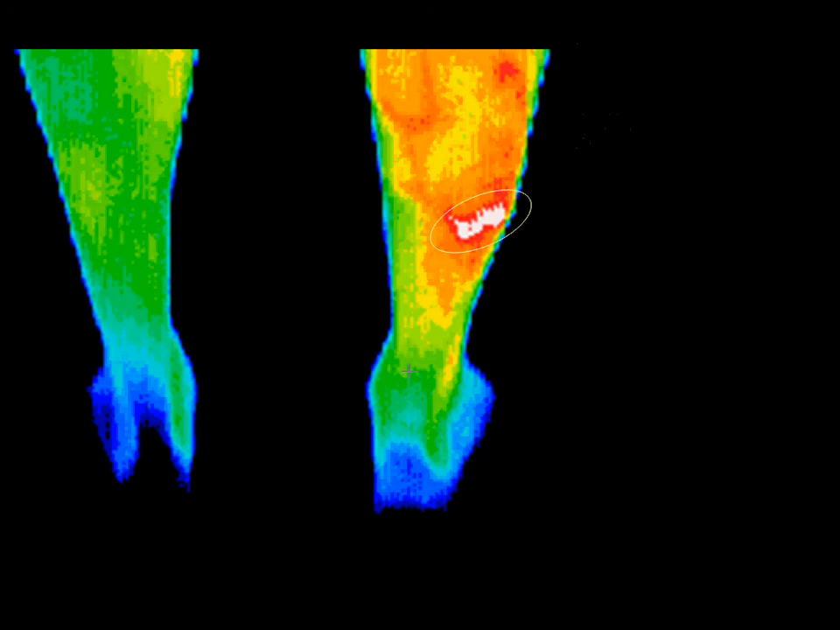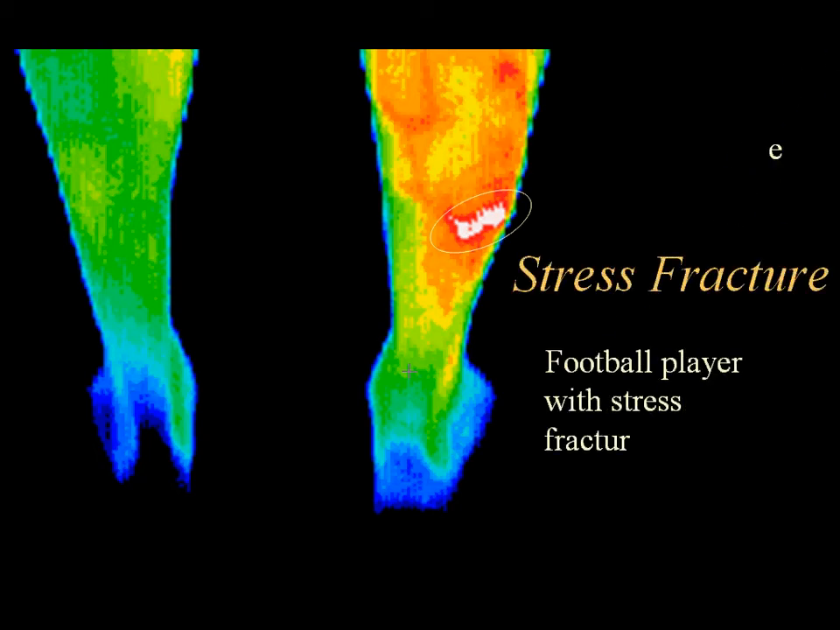In this athlete, X-ray showed no abnormality, but thermography correlated well with the patient's report of pain and provided justification for a more invasive bone scan, which clearly showed a stress fracture in the exact location indicated by the thermogram.